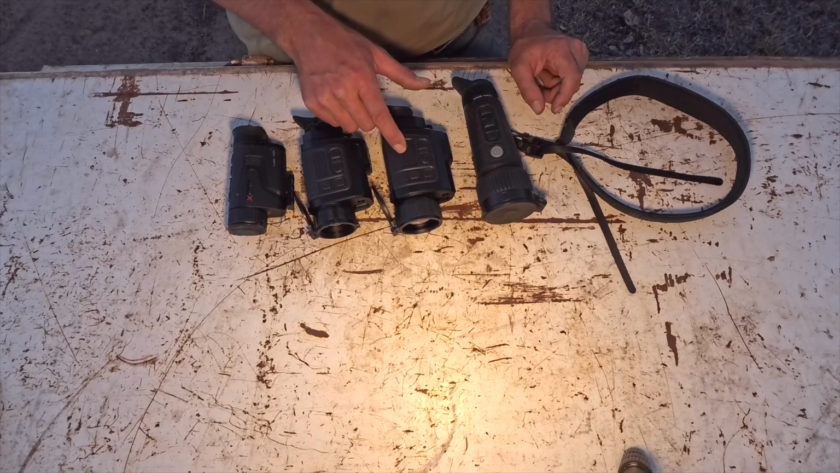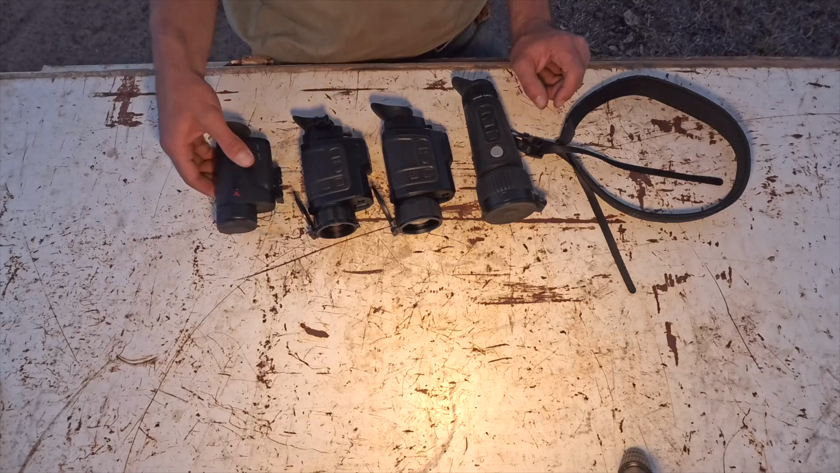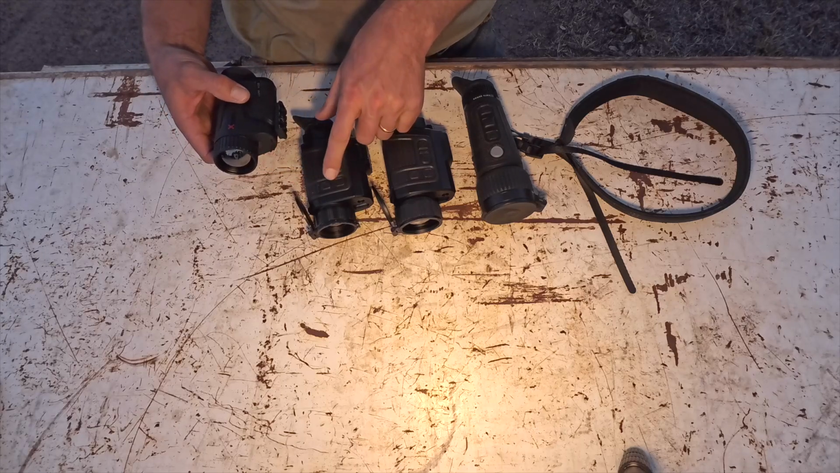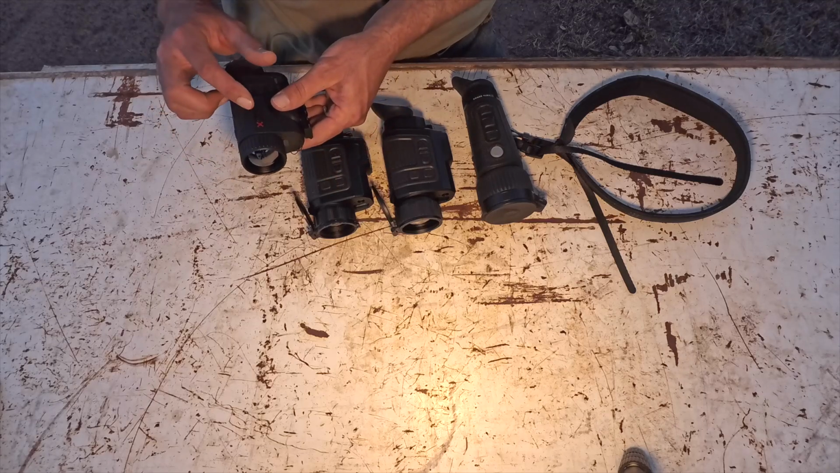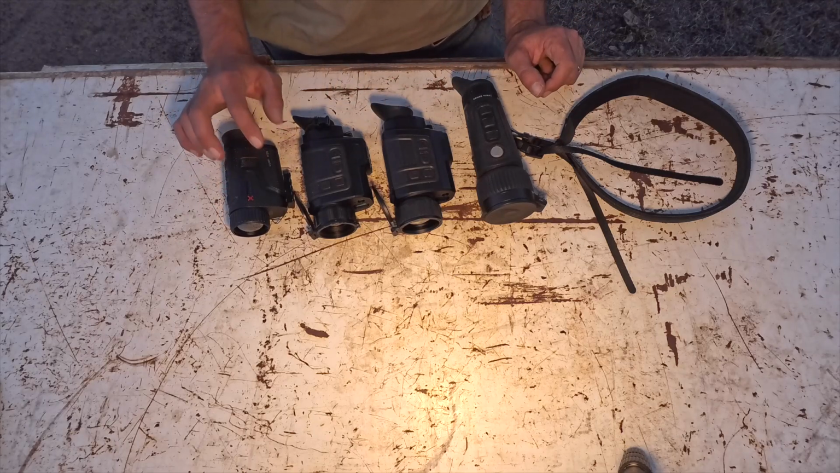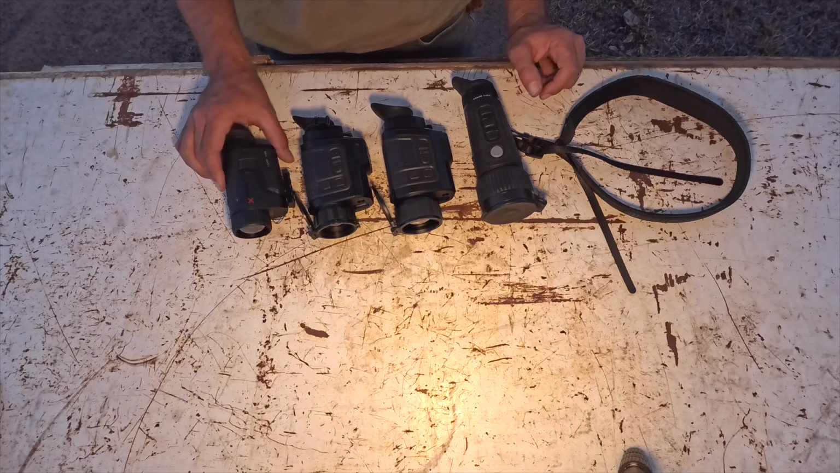This one has a slightly narrower field of view than the 35. This one here is the 35 as well, and it's probably very comparable in the picture and field of view, except this one has the AI enhanced image, so it actually looks like a better, clearer picture, and it's a very nice little picture to use.